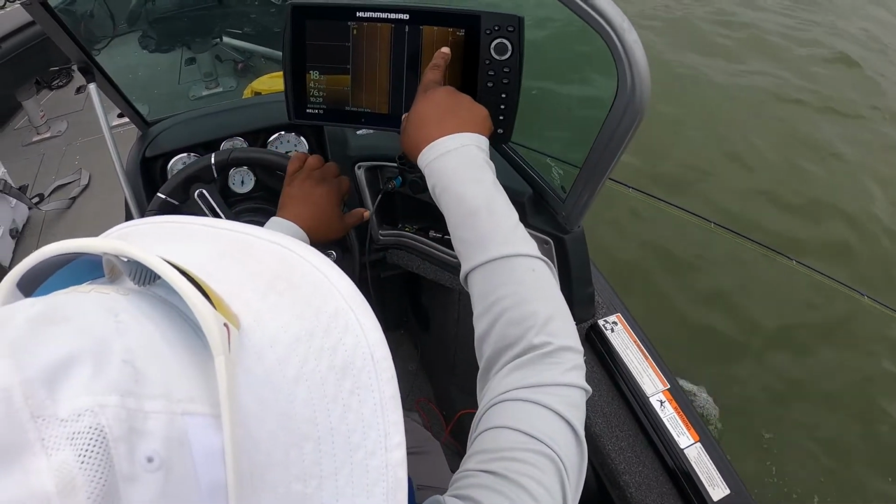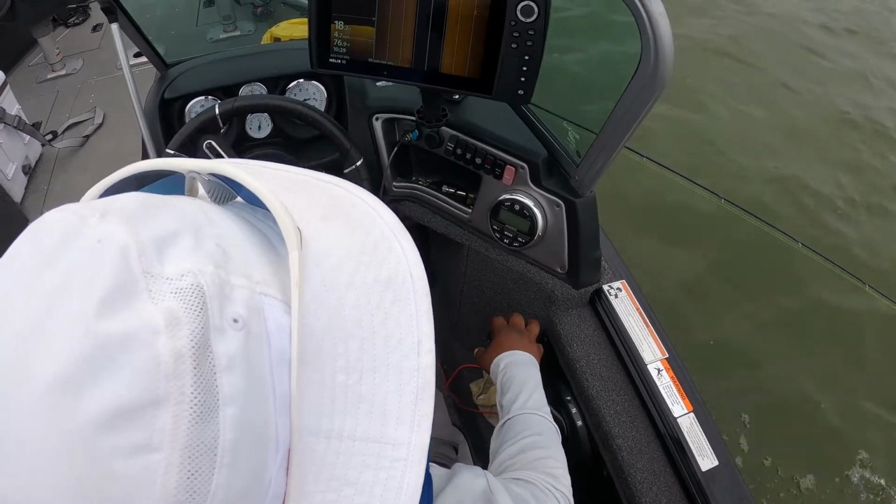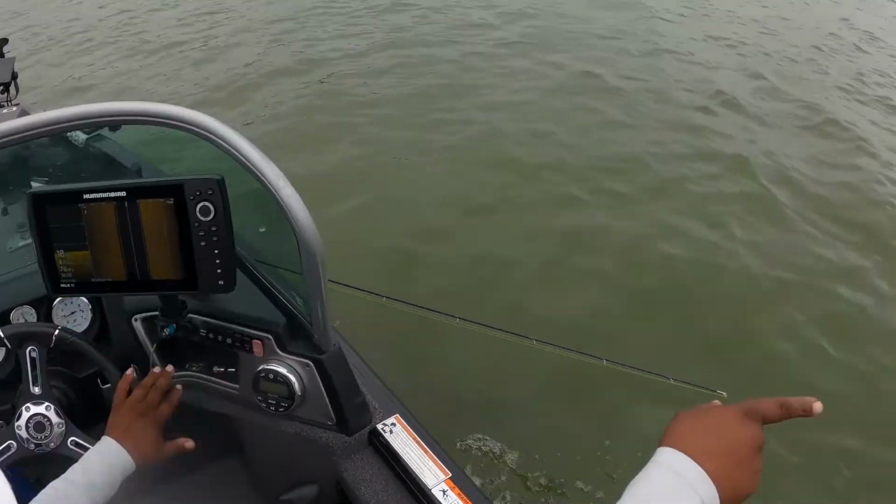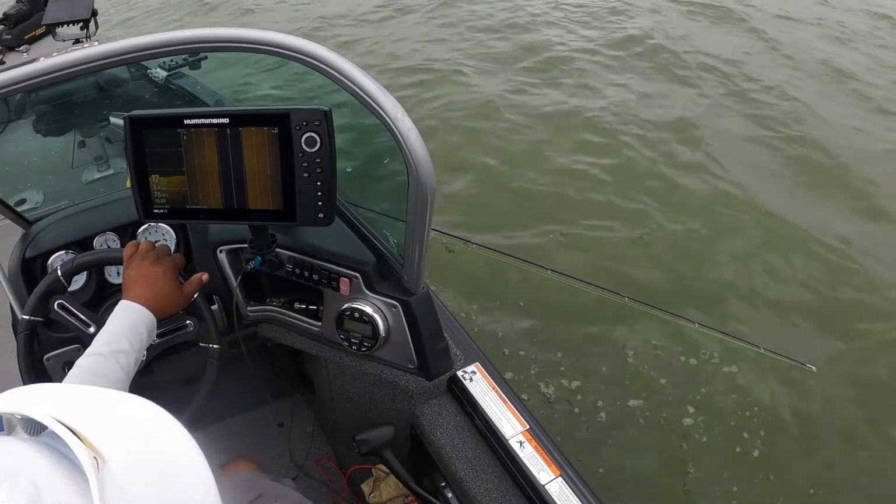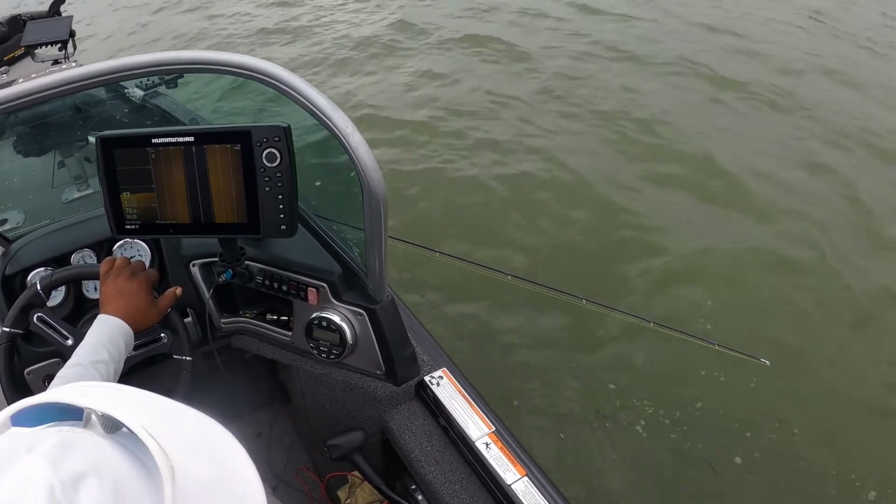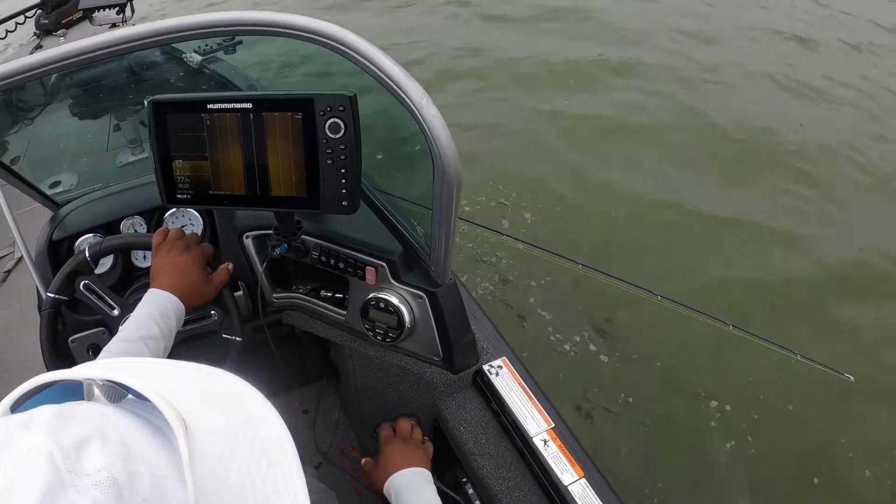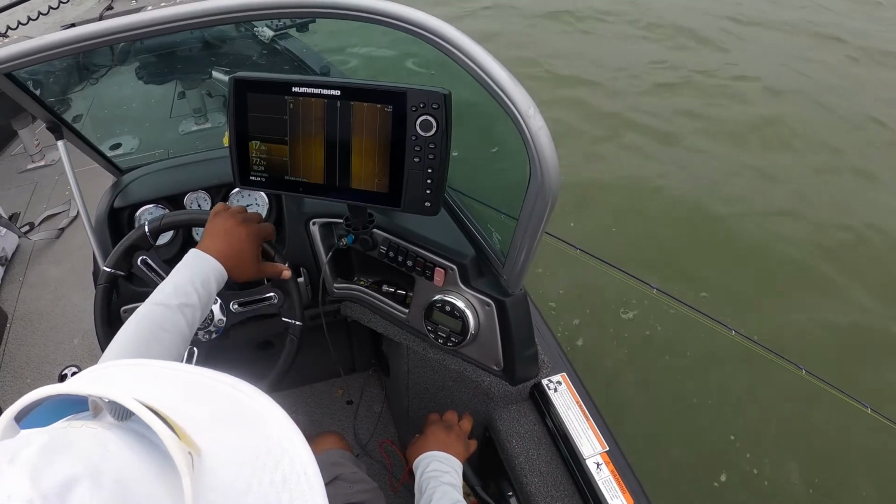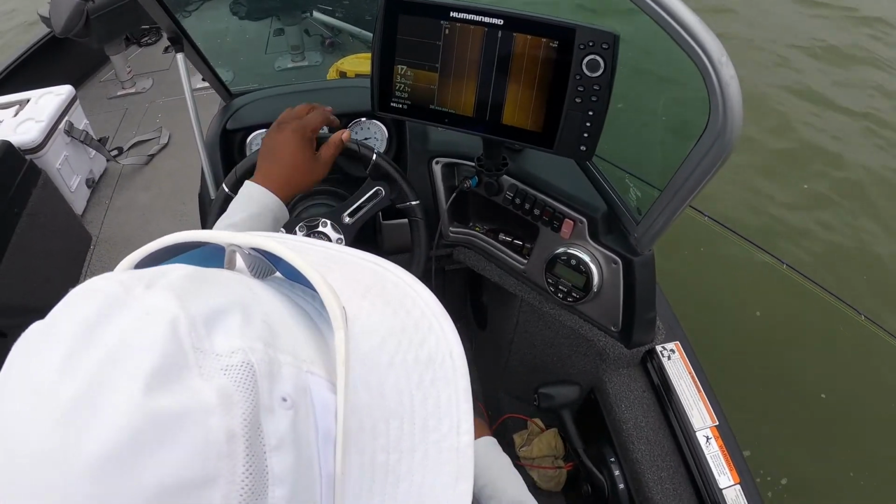Now it's on the right. Alright, so we know it's behind us. Behind us, yeah. And that's showing about 48 feet. Should be right on top of it, 'cause that was a wide turn, you know what I'm saying? So you took up that 48 right there, I bet.